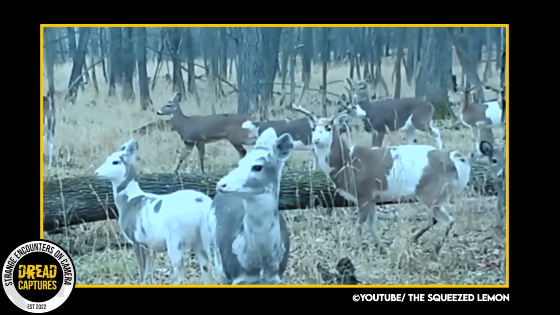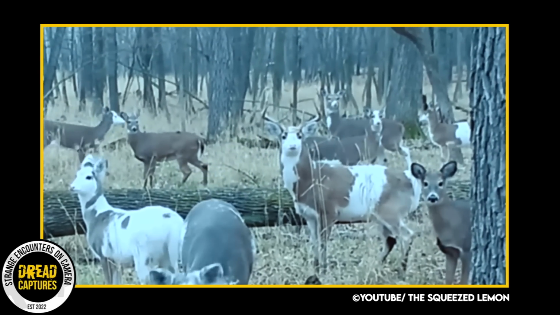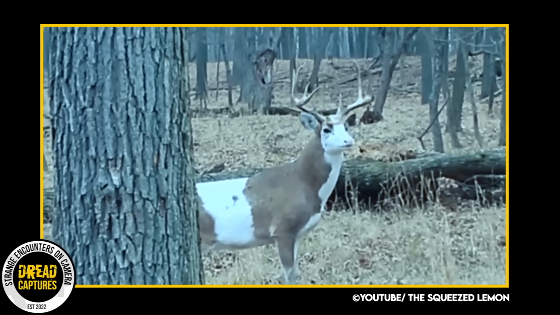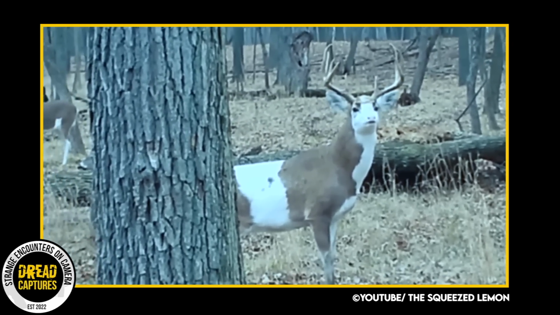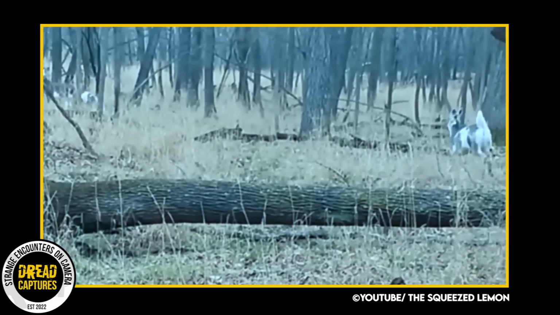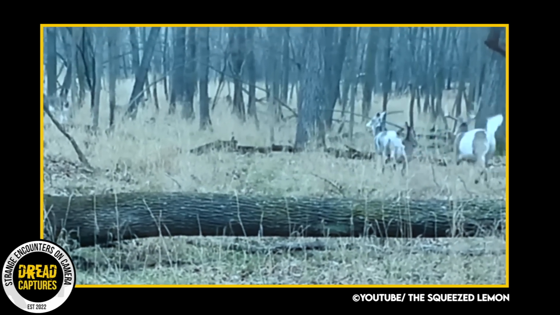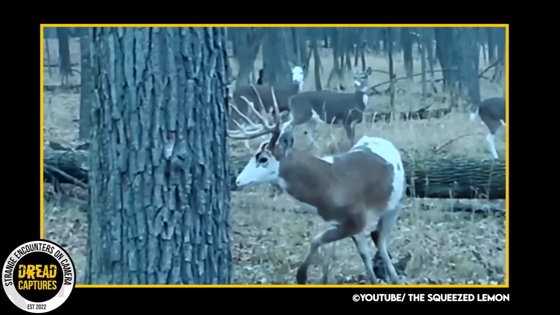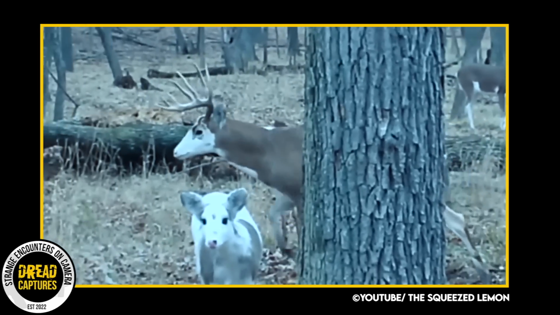Piebald deer are not a separate species or subspecies of deer, but rather a genetic variation that can occur in several different species of deer, including white-tailed deer, mule deer, and elk. Piebald deer are relatively rare, with estimates suggesting that only about 1% of the deer population exhibits this coloration.